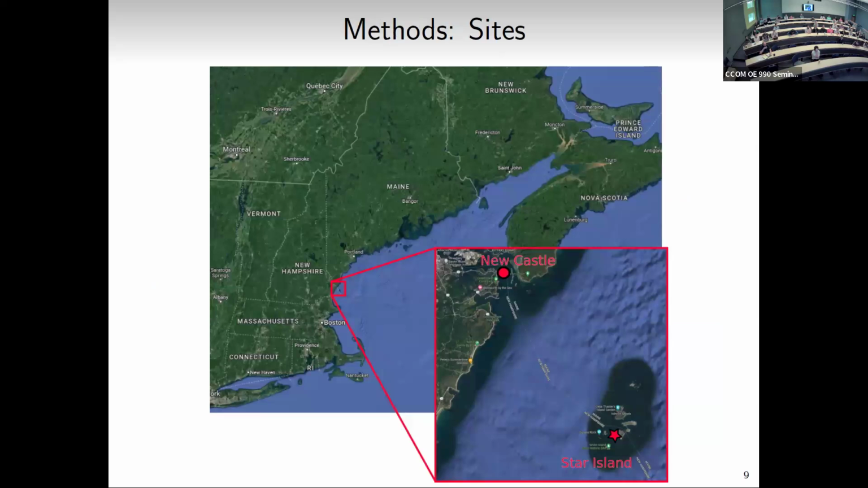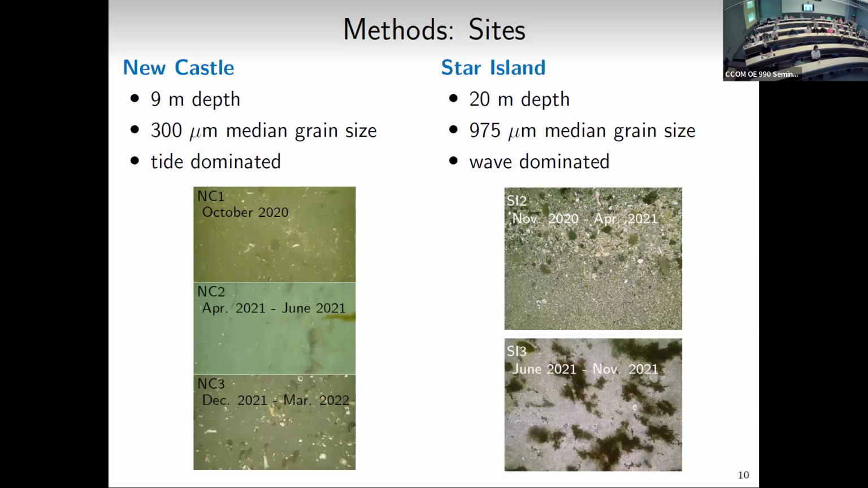And so here's our study sites. We're off the coast of New Hampshire. This is Newcastle, so we had deployments here in the mouth of the Piscataqua River, and also at Star Island, located in the Isles of Shoals. And so these are two interesting sites. Newcastle, shallower, kind of 9-meter depth, versus Star Island, average about 20-meter depth.